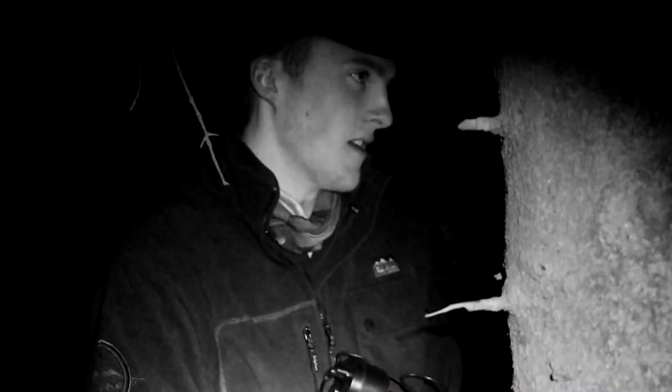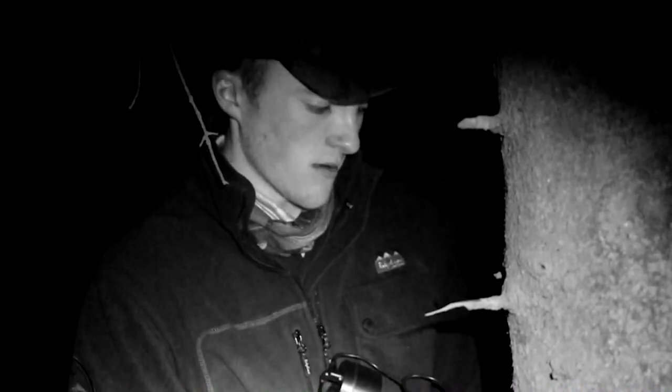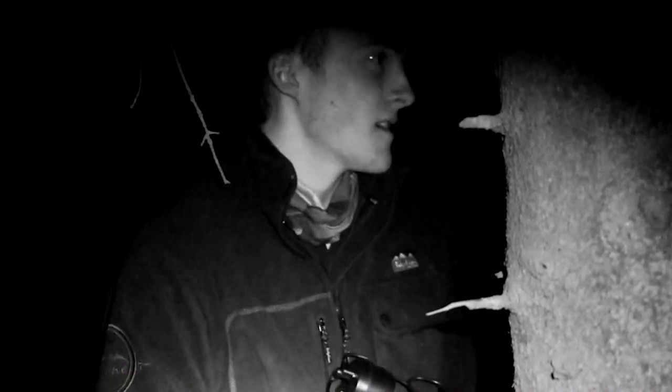That one was probably not all that far. I didn't actually use the laser, I forgot on that one. At a guess I'd say 20 yards. We're going to carry on waiting here because this looks like it could be a good location. It's underneath a pine bough, about 15 yards.